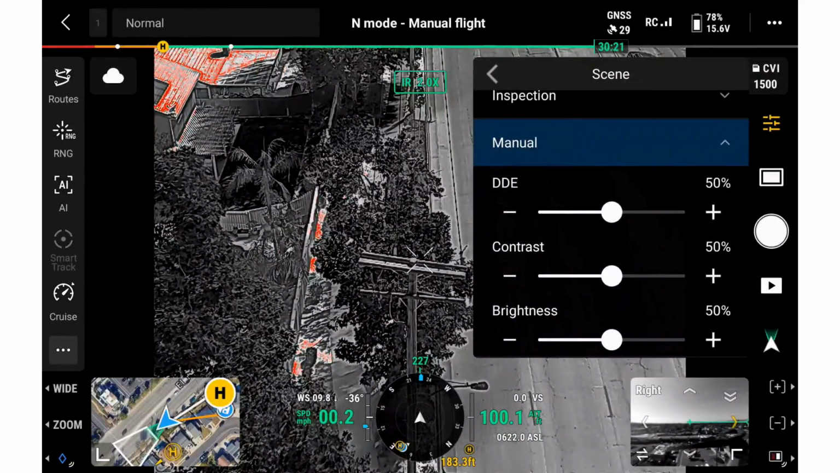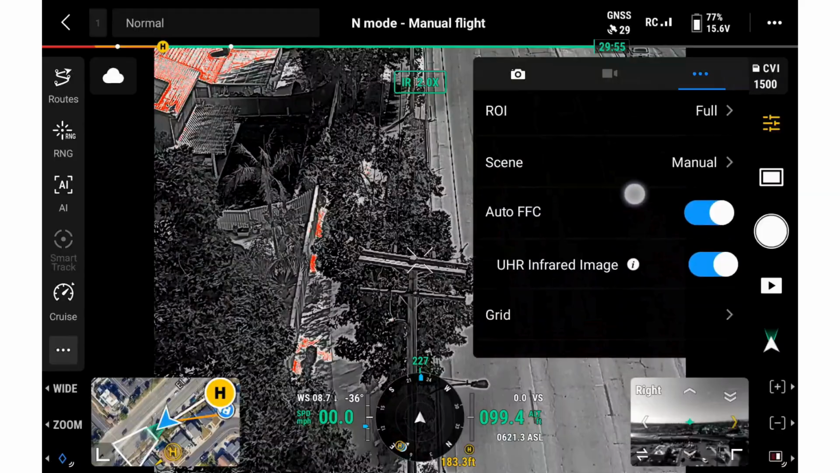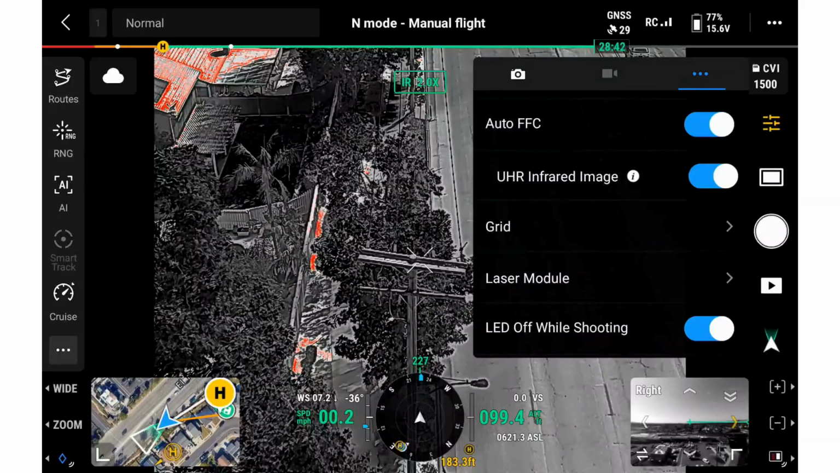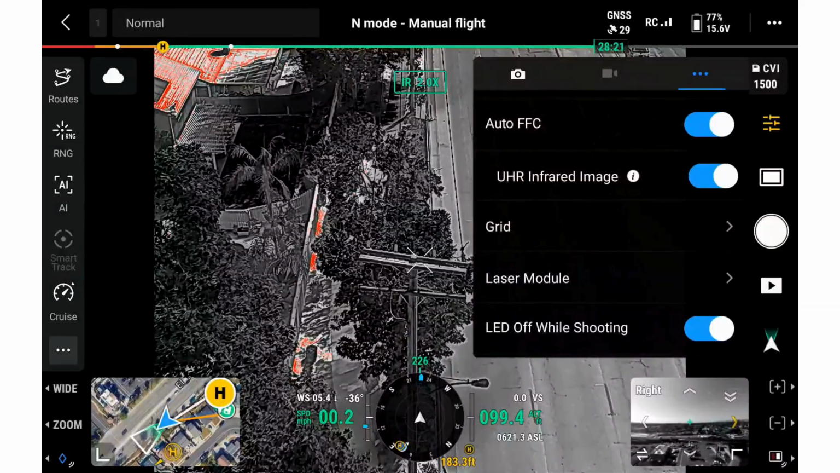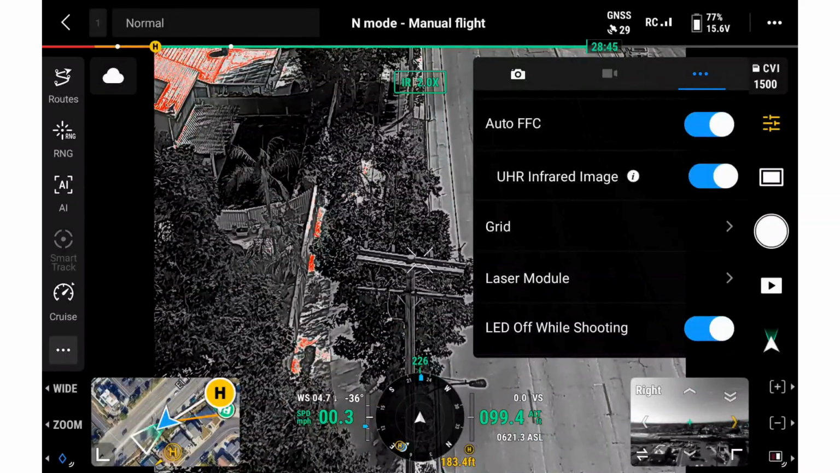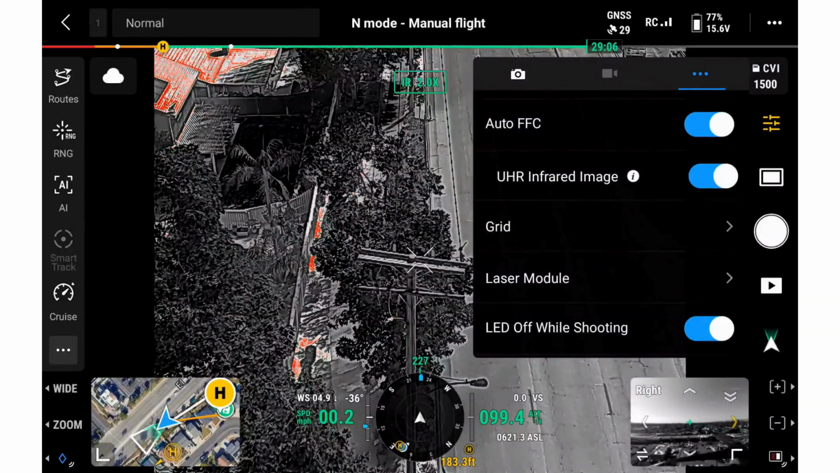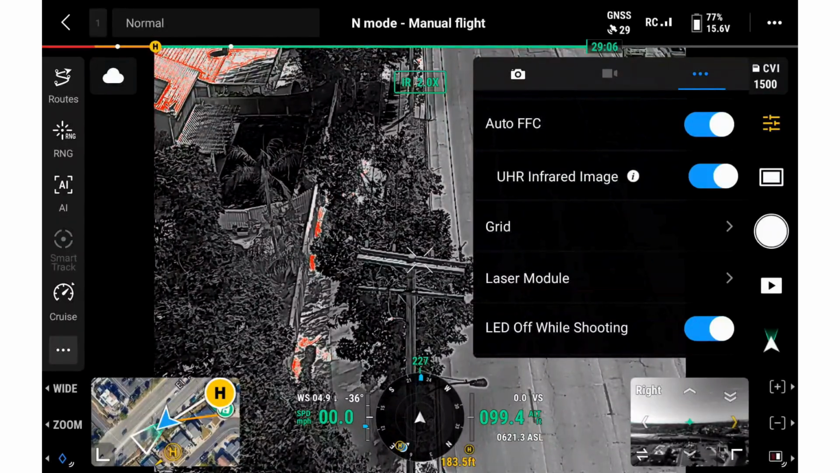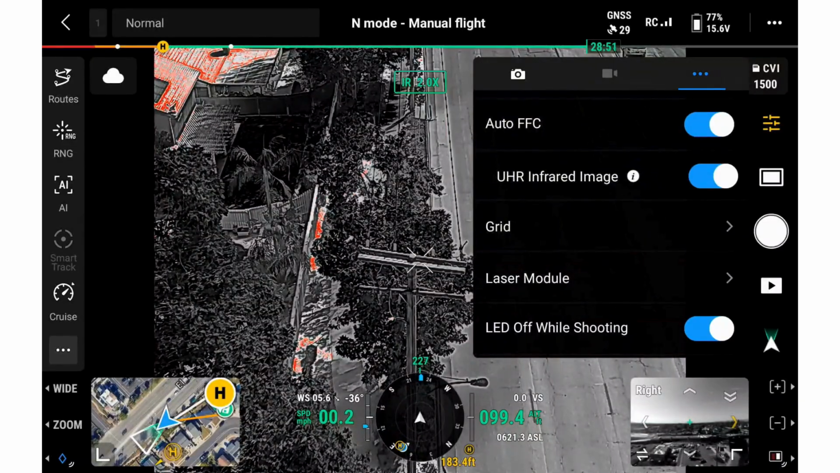I also want to spend a little more time on features like auto FFC, UHR, sunburn protection, and temperature measurement, because these can have a real impact on how reliable the thermal image is. Auto FFC, or flat field correction. This helps the thermal camera recalibrate itself during use. This keeps the infrared image more stable and consistent as the temperature changes, reducing uneven brightness or image drift over time.